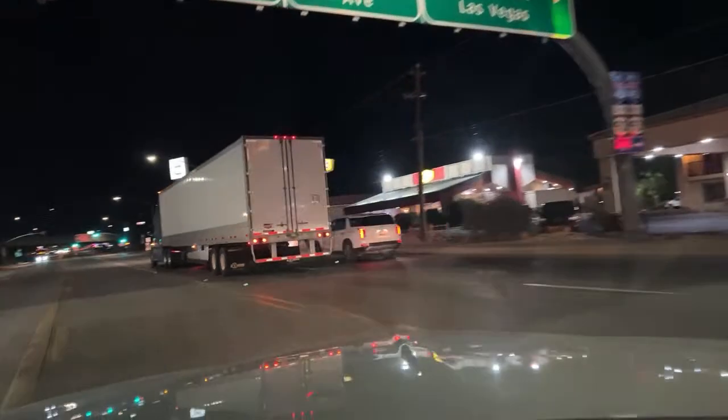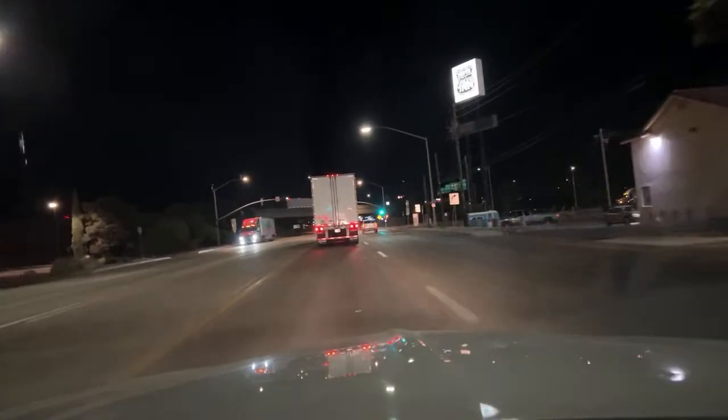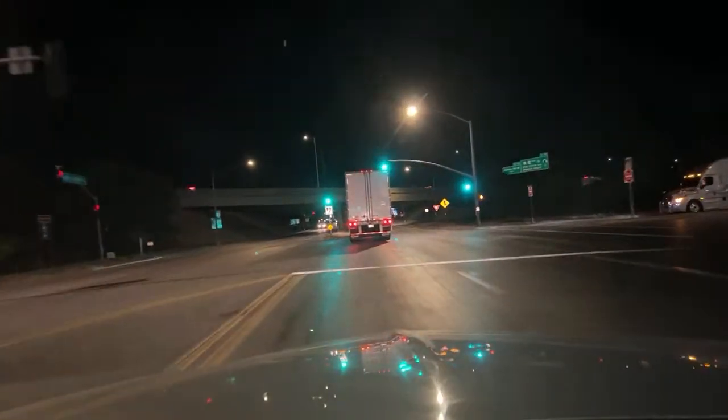This is a 2001 Lincoln Town Car. Go back to Vegas tomorrow. Did not buy a lottery ticket. I did cash it in, though. I'm going to save the $5 for the next stop.